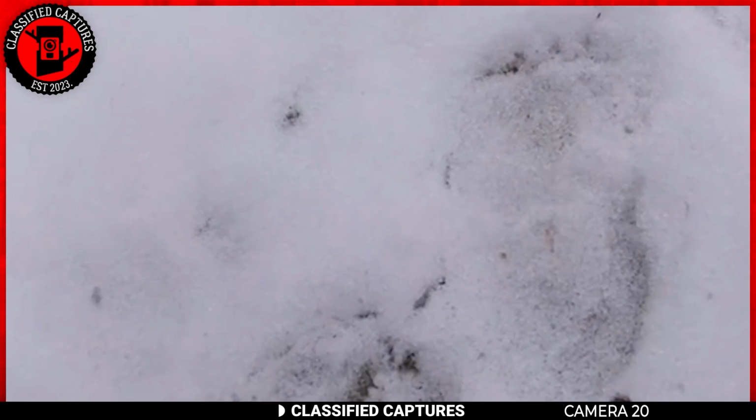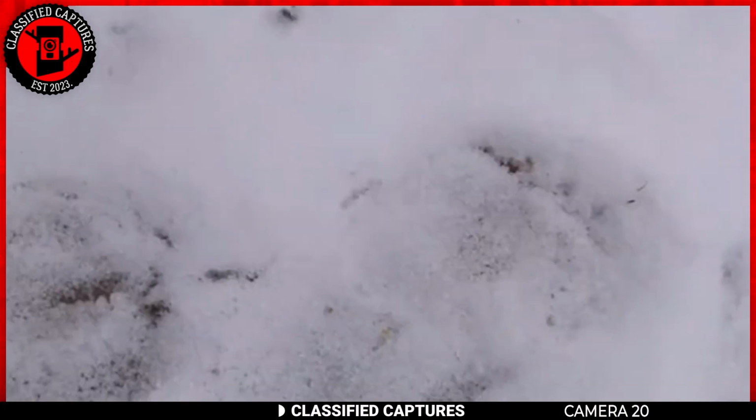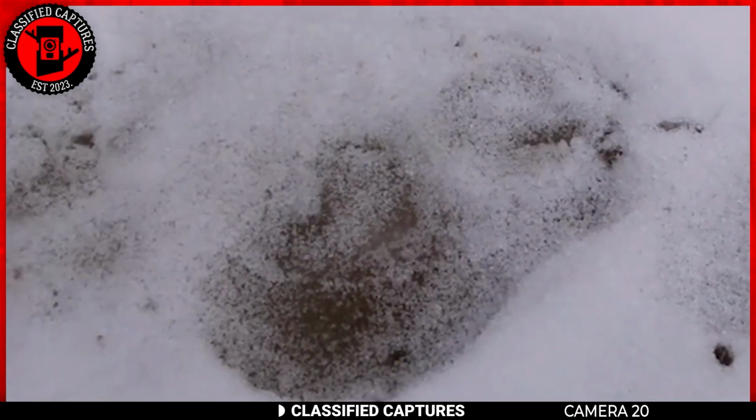What do you think? We're going to have to measure this too. Okay. Found a Bigfoot that was sidestepping right here. He's doing this little shuffle sides.